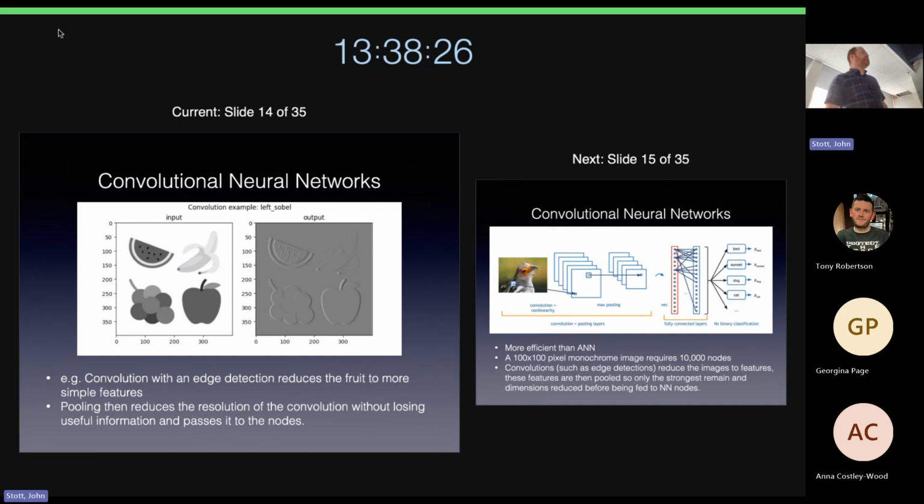So for example, here, this is an edge detection convolution. You've got an input image there of fruit. And then after you've applied this left-Sobel convolution here, it essentially detects the edges. And so there's less information here. Now, what it does then is the pooling that reduces the resolution of the convolution. It does that hopefully without losing useful information, and it passes it to the nodes. There are checks and balances that can backpropagate to make sure that you don't lose too much information in that stage. What you're trying to do is reduce the amount of information that you're feeding to the hidden layers.